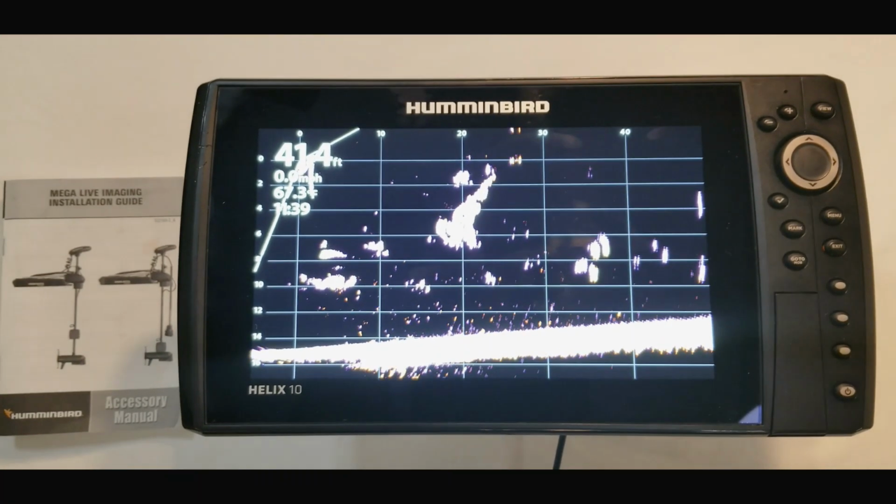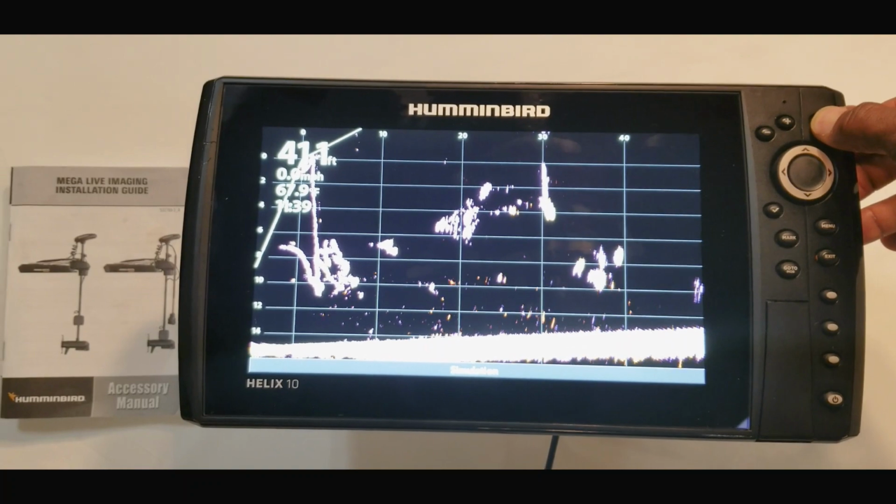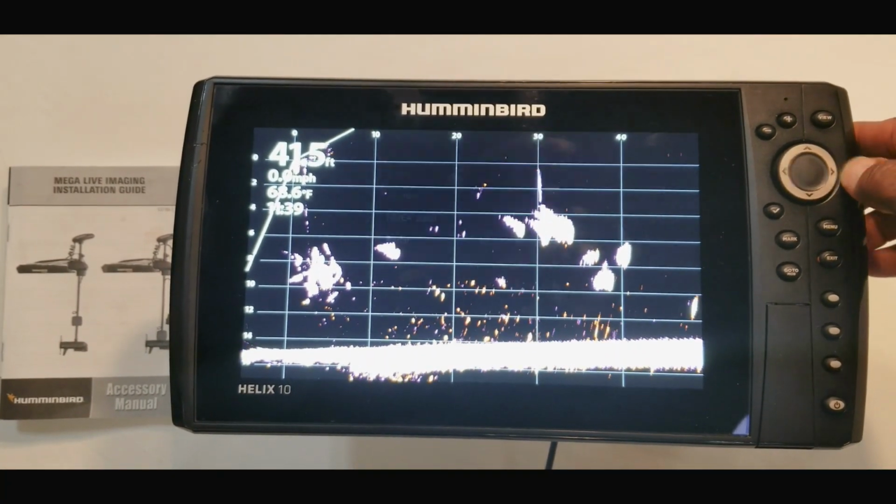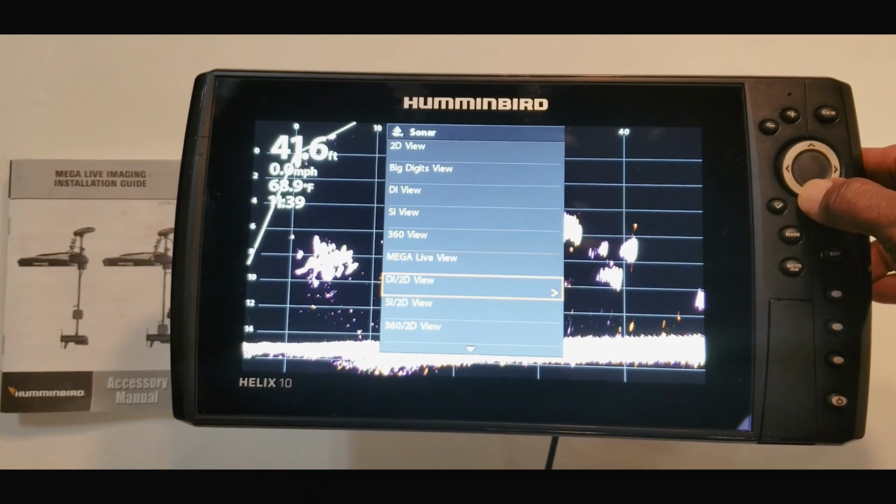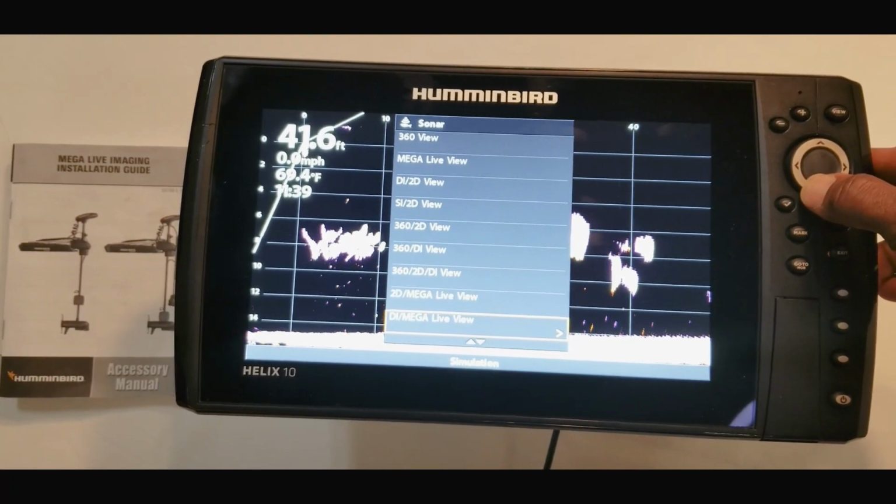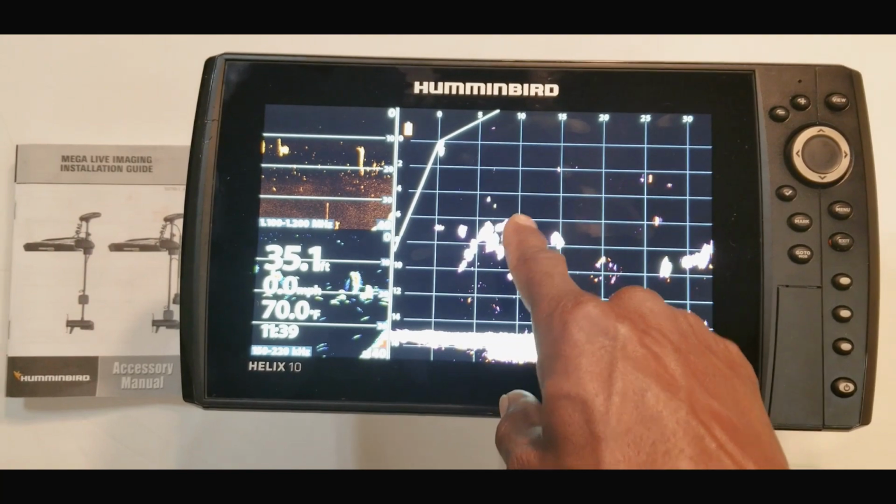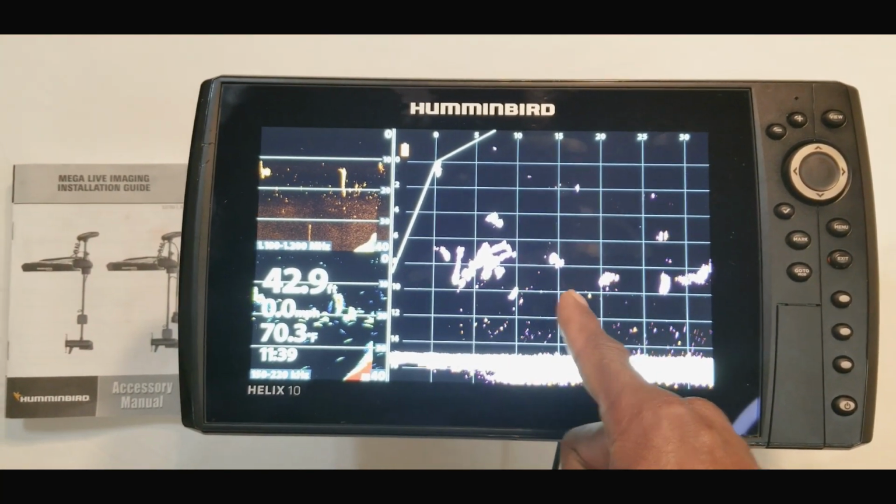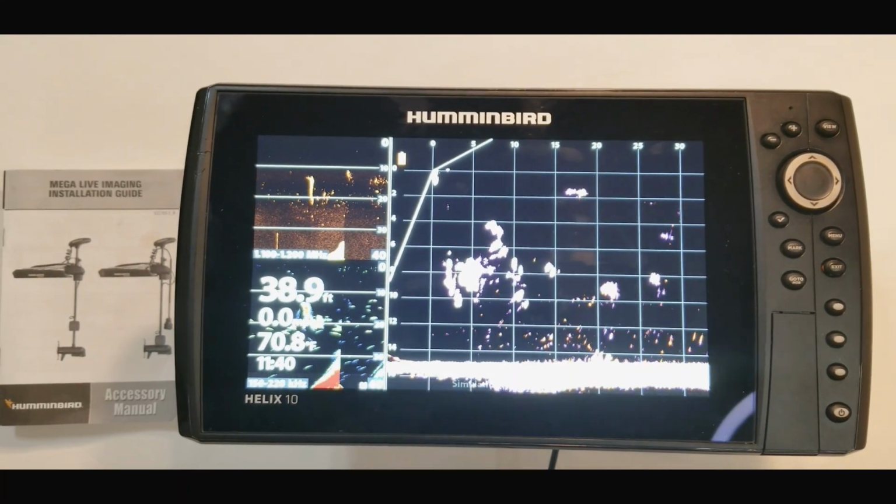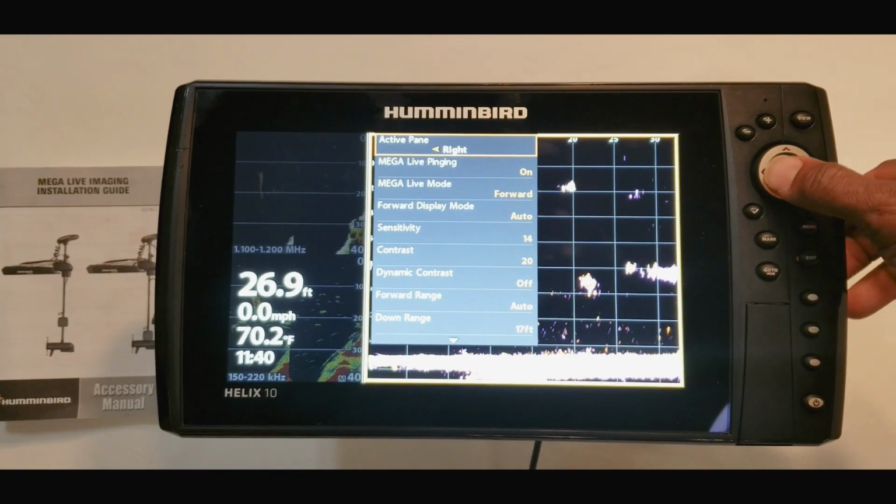I just showed you the split screen with sonar. Let's hit the view button again, and now we will go back into sonar. Let's go down to another interesting setting here, where you can split the 2D and the down imaging at the same time. So now you can have your Mega Live, your down imaging, and your sonar all on one screen at the same time. And let's go over here to change the active pane.